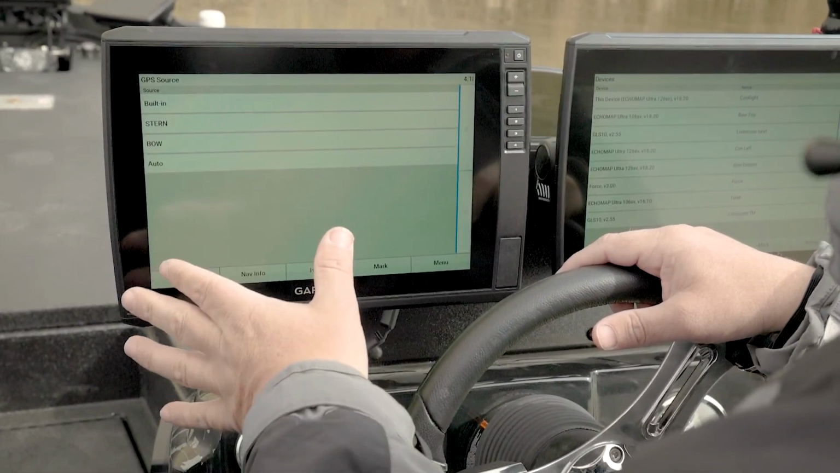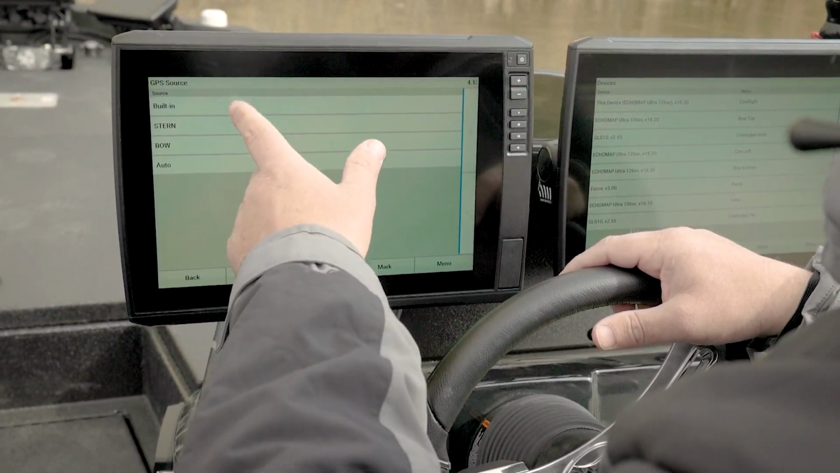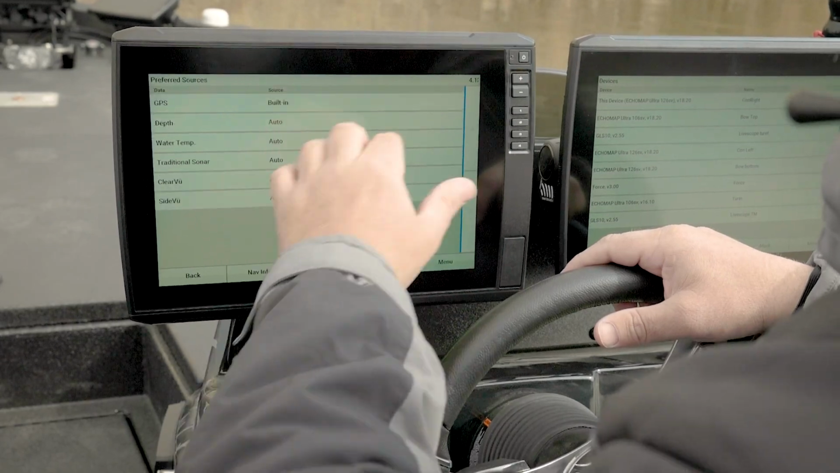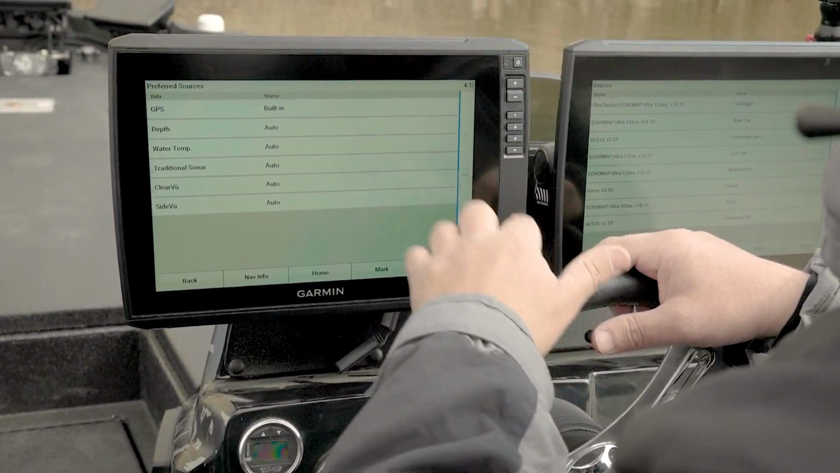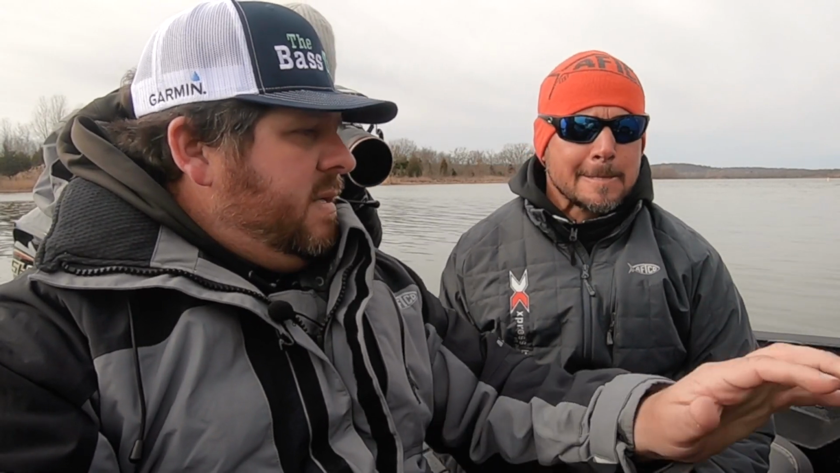And now when we name those, if you remember, we had bow, stern, or built-in. And so I'm going to use the built-in GPS receiver on this particular unit for its GPS. Which means built-in is the transducer that's hard connected to the back, right? That's correct.